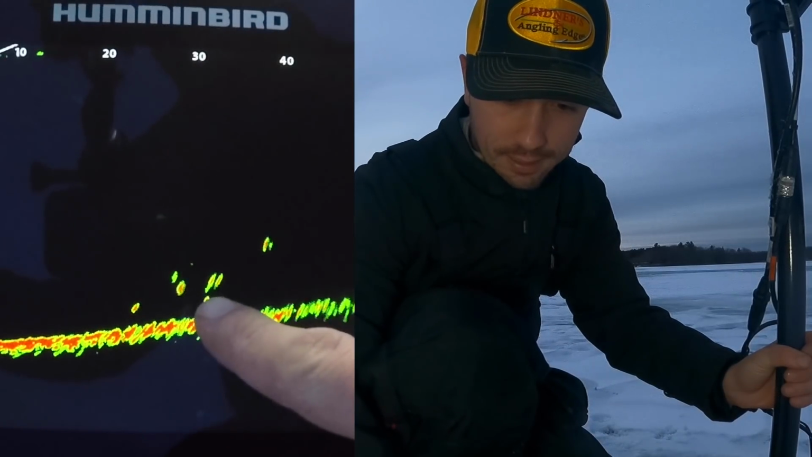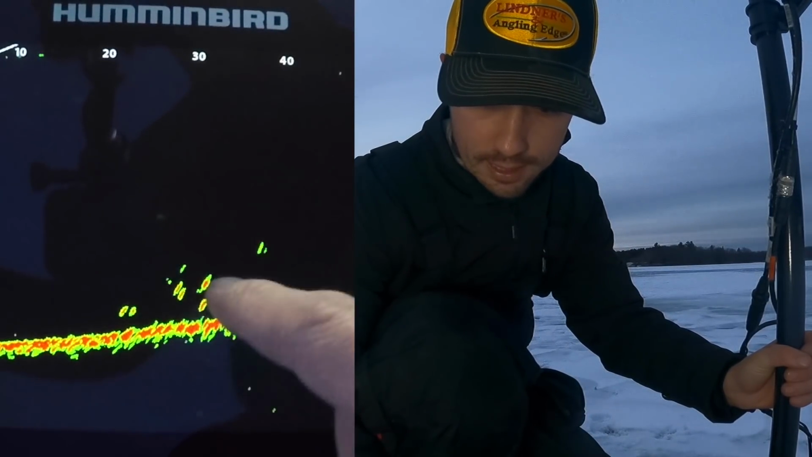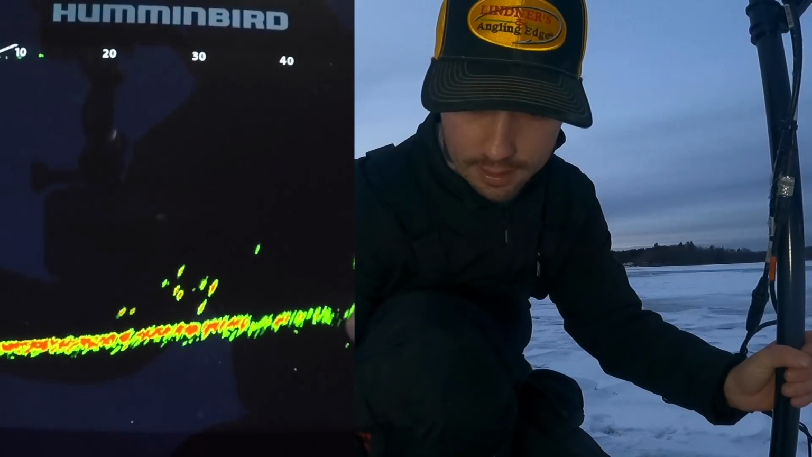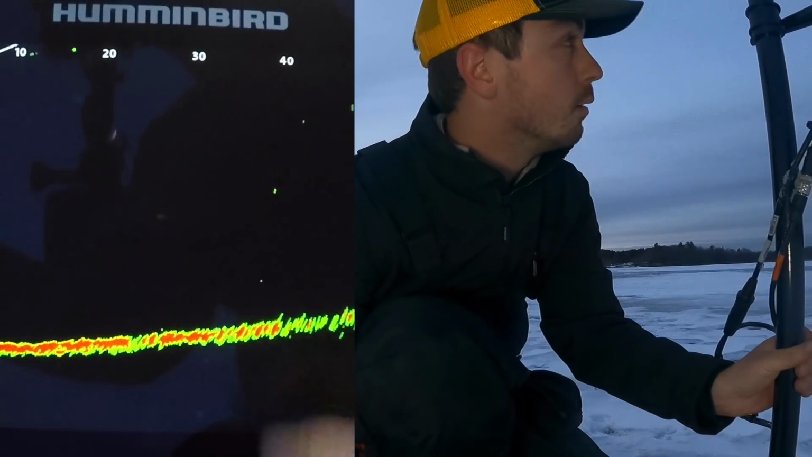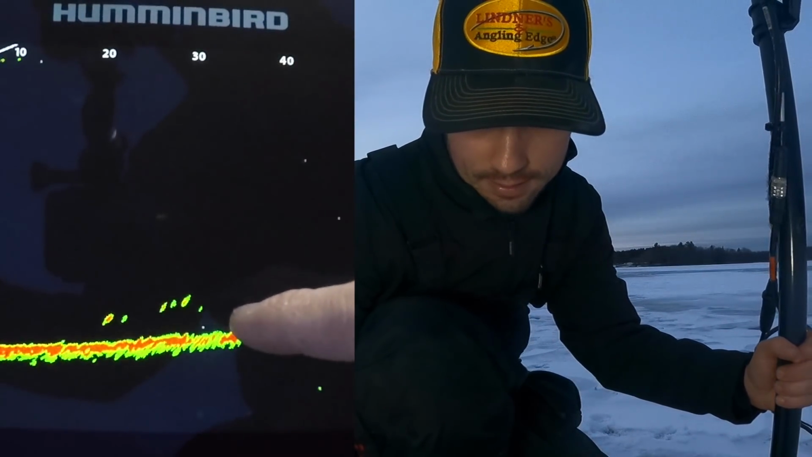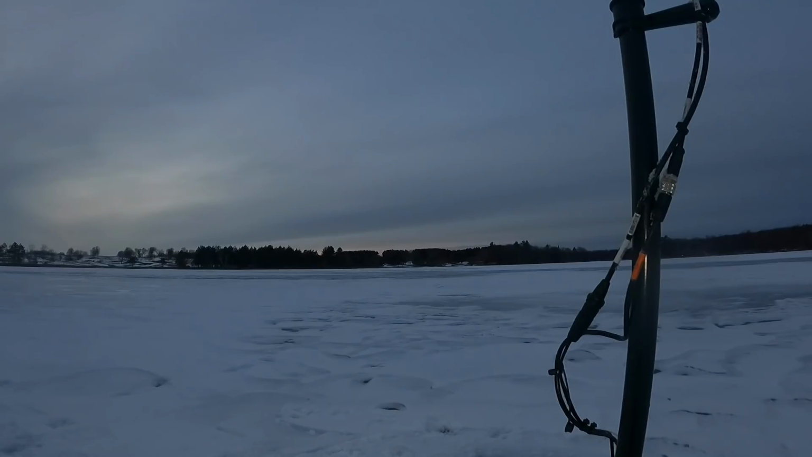So you can see right across here, there's 1, 2, 3, 4, 5, 6, 7, 8, 9, 10. There's another one a little bit off to the left of that. 30 feet that way, there should be a school of fish.